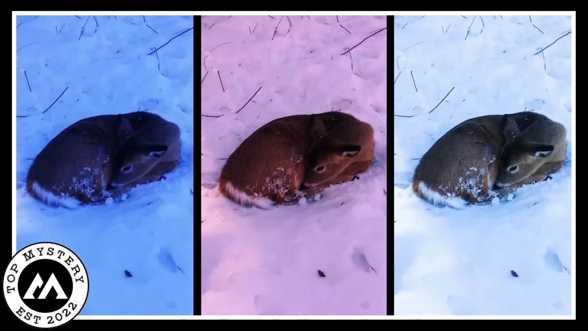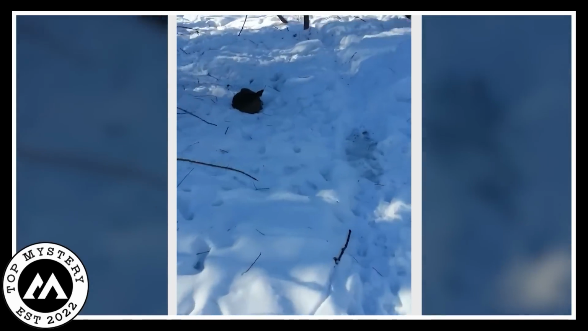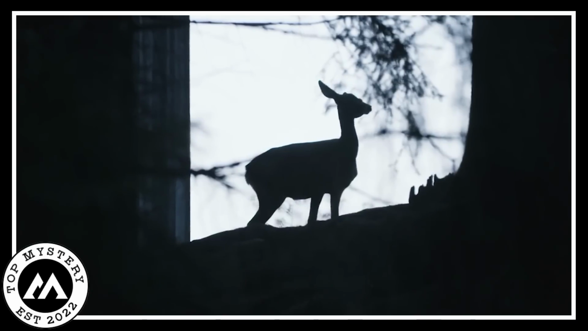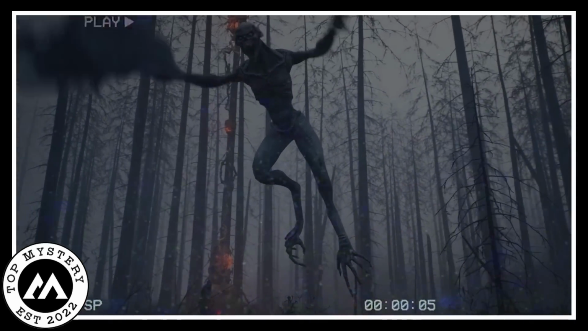Shaking, the person zoomed in with the camera, and the truth became clear. Pretty sad situation here. This wasn't any ordinary deer. It was a nightmarish creature, a sign of the strange and eerie.